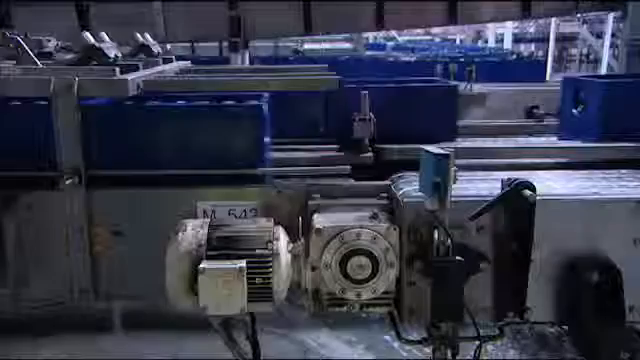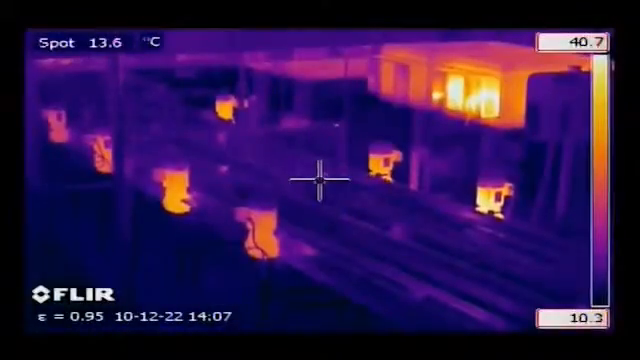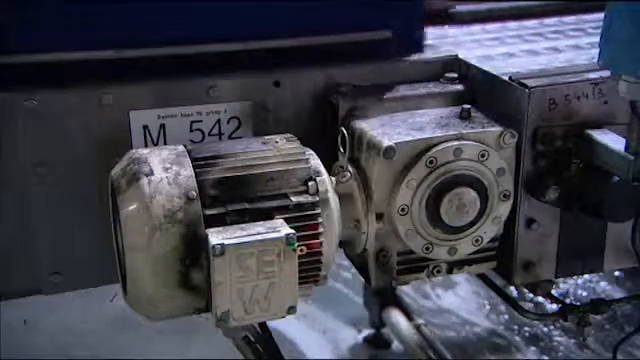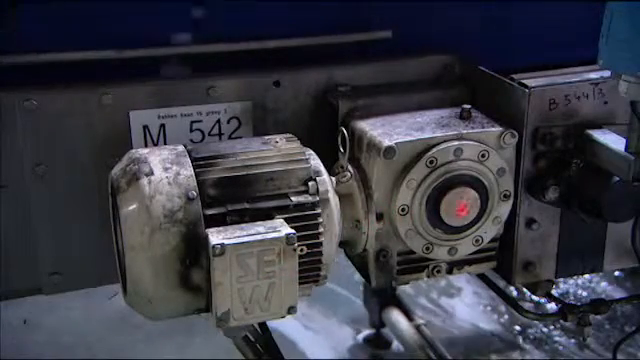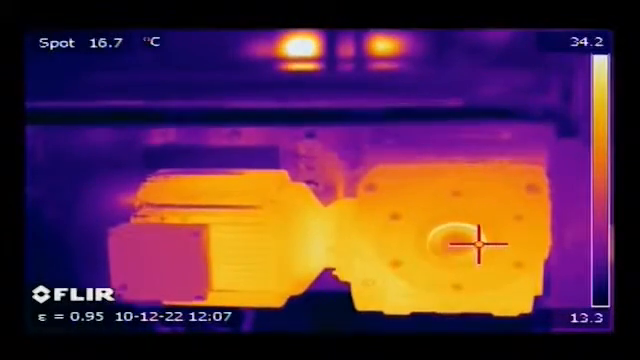Thermal imaging gives a full overview and allows to compare the temperature of different motors. When necessary, further examination of the overheating motor can be done. Most FLIR cameras are equipped with a laser pointer which eliminates the tendency to finger point in dangerous areas.